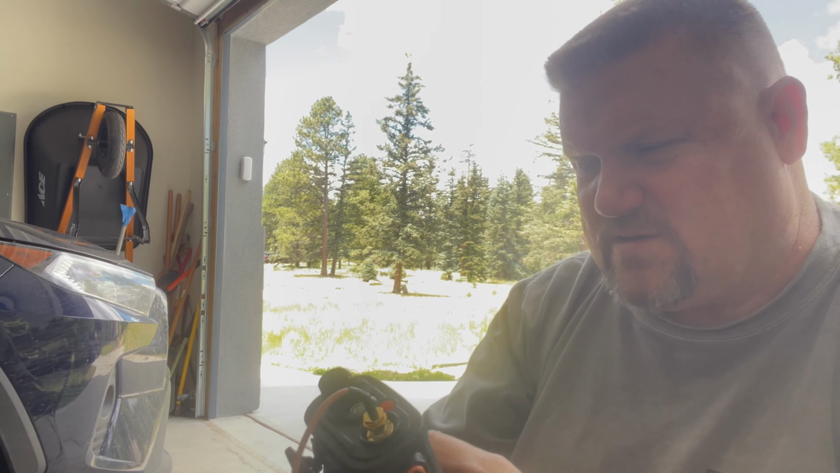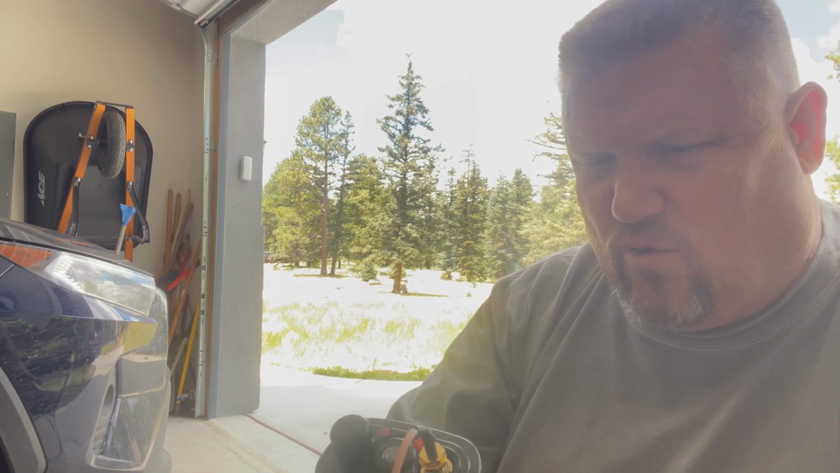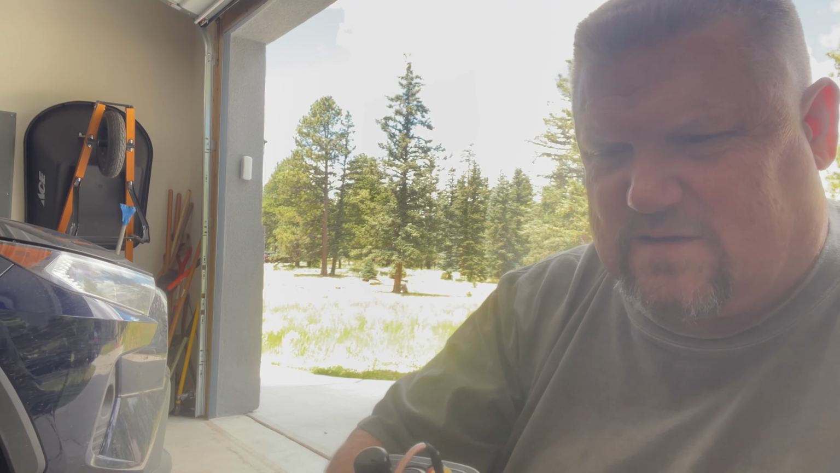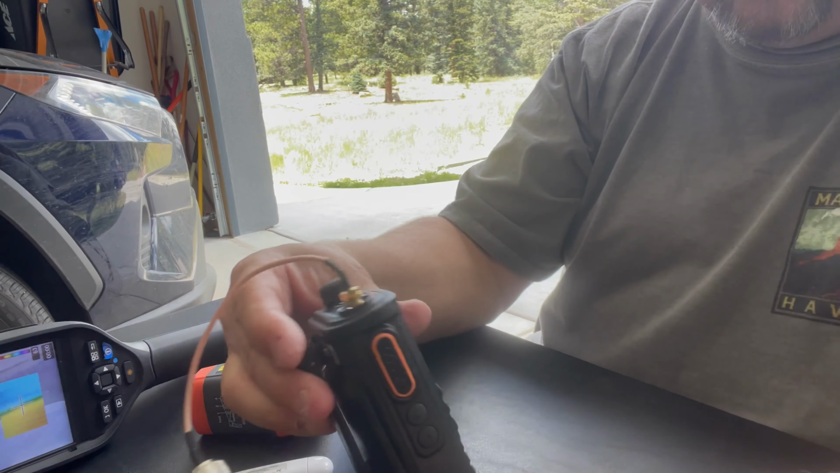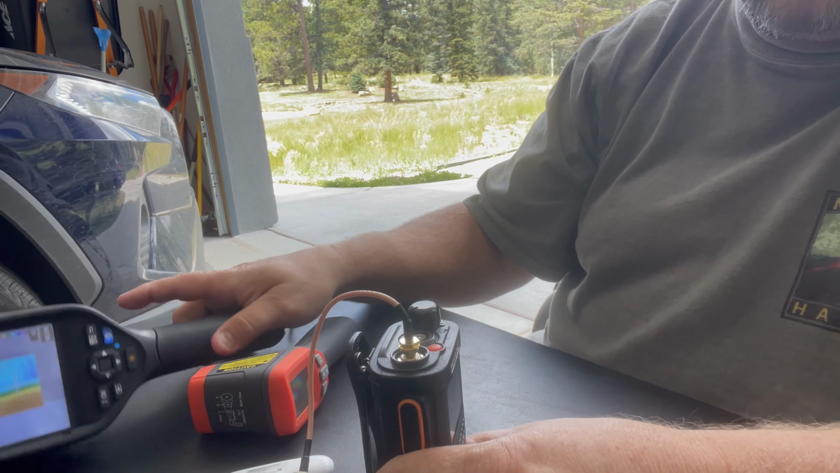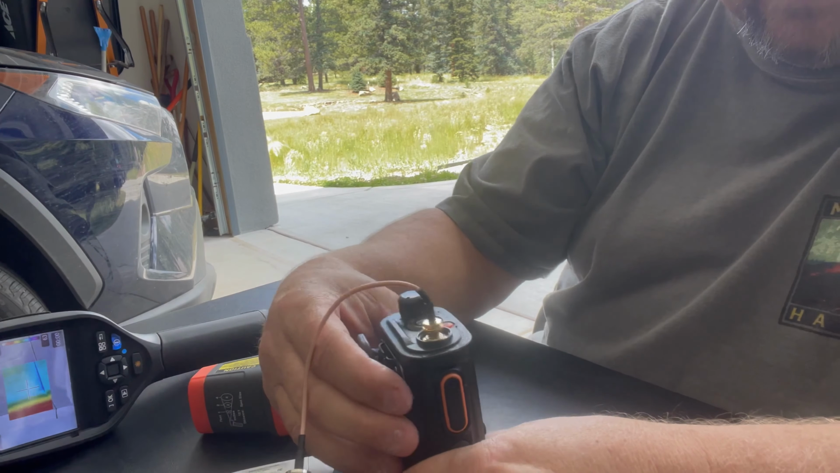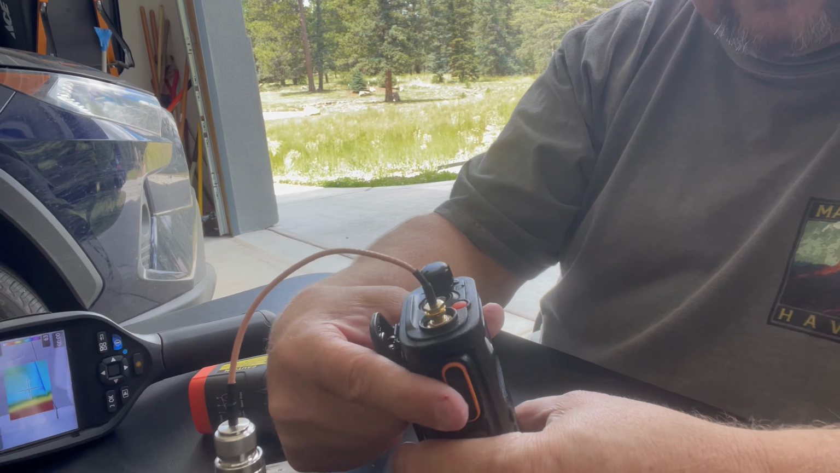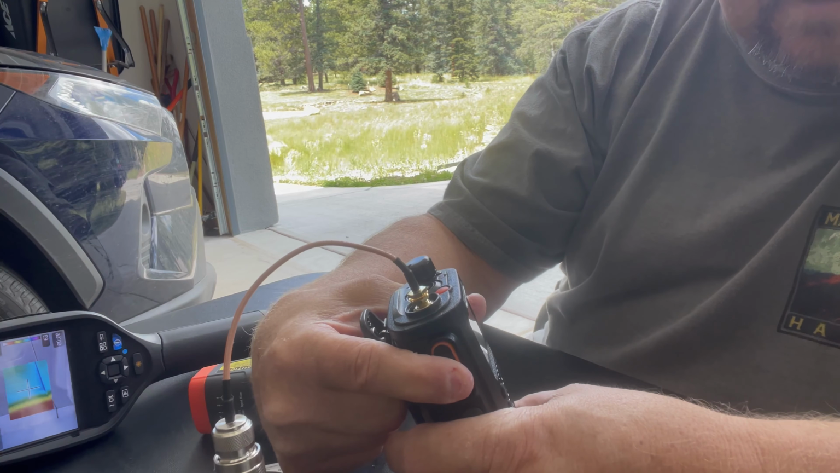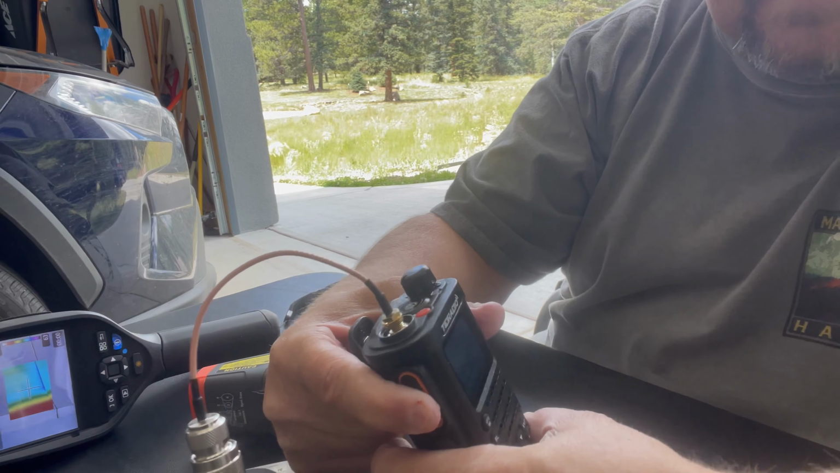And I've actually kind of noticed that if I hold it horizontal, I don't always feel it. And so I'm trying to hold it vertical. Okay. Dummy load radio. You can see the thermal imaging camera here. And so I've got the thing set up, dummy load there. I'm transmitting at 10 watts.